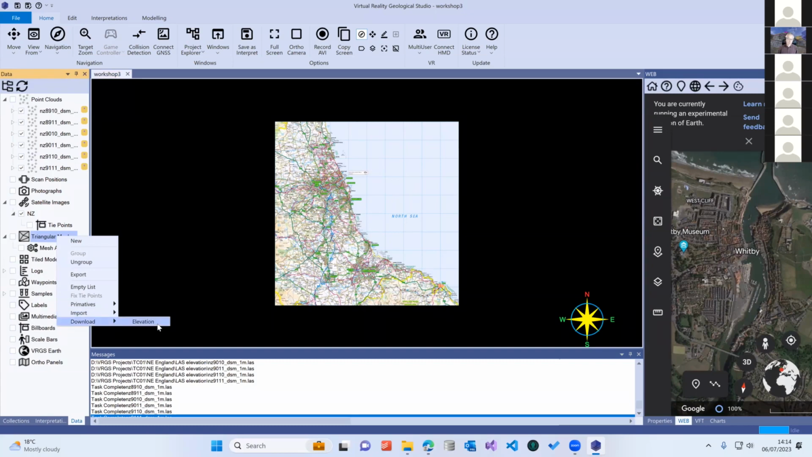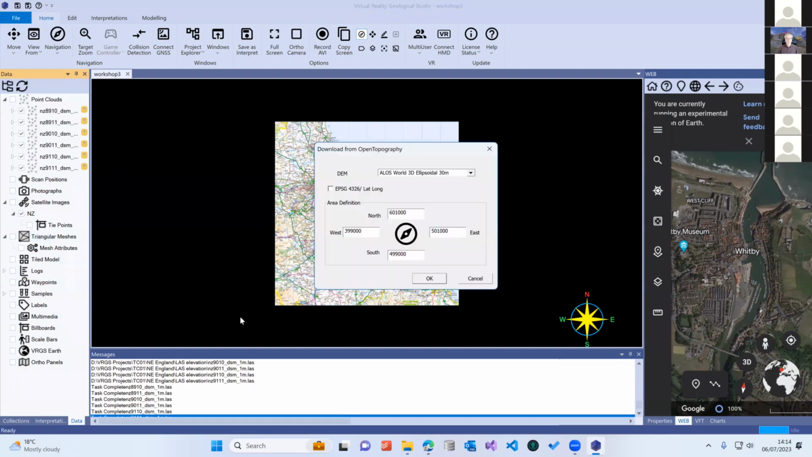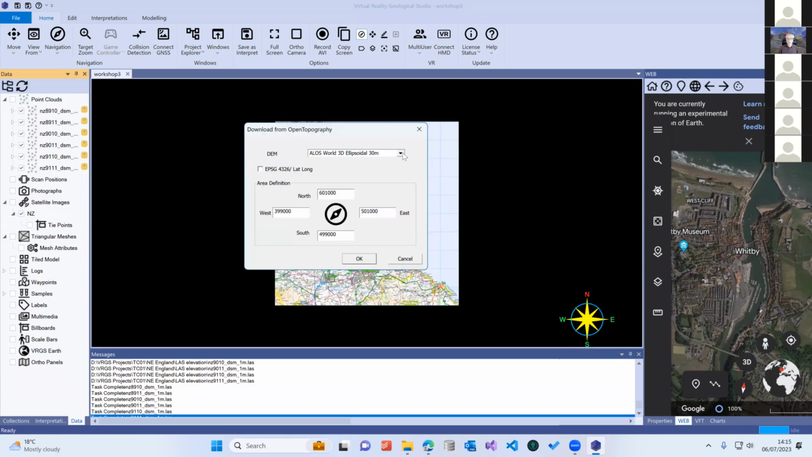So this will pick up one of the global elevation data sets that's available through, the name of the website escapes me at the moment, I'll remember it in a moment, OpenTopography. They have a set of global elevation models that are available to download.